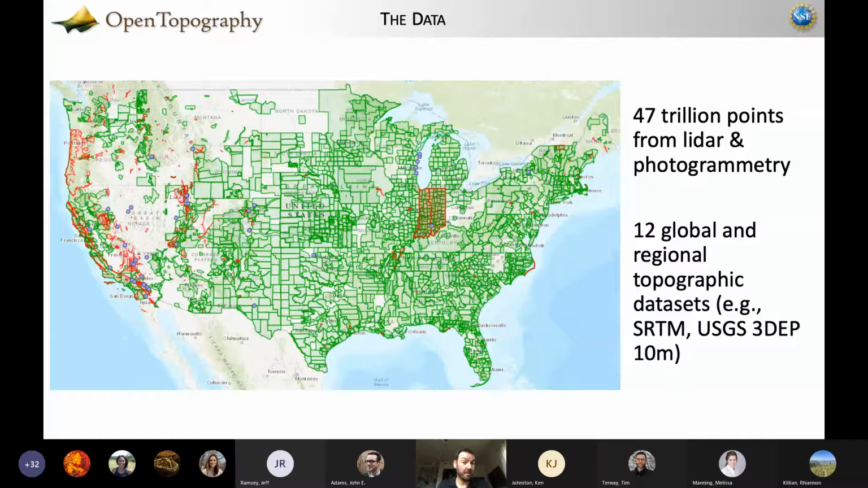Currently available through Open Topography are something like 47 trillion LiDAR points from either laser scanners or photogrammetric processing workflows. The vast majority of that is the USGS's 3DEP program, the green polygons on this map. The red polygons are data sets from other partners that Open Topography stores on premise, as opposed to 3DEP data, which we retrieve from a cloud resource, which I'll talk more about in a few minutes as well.